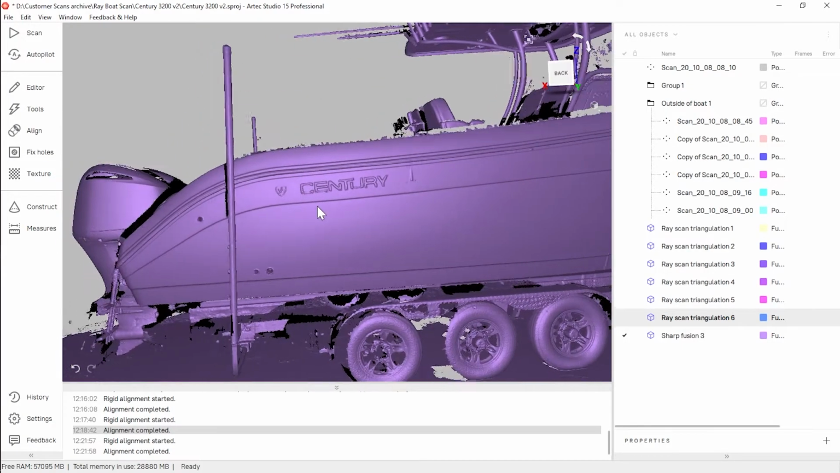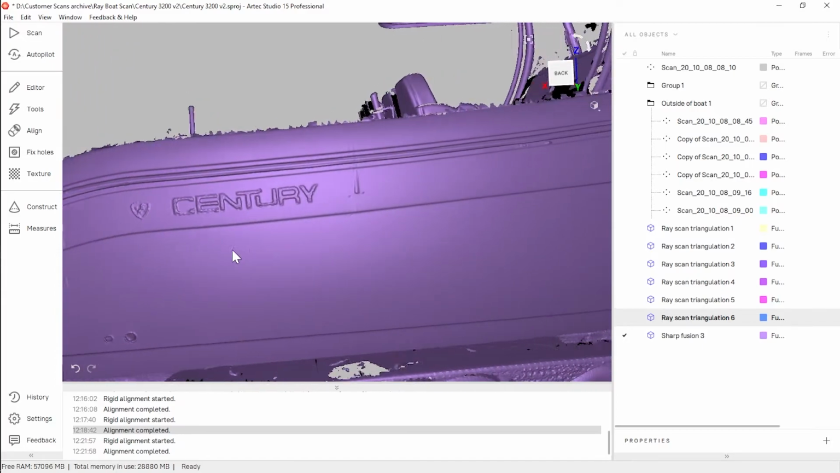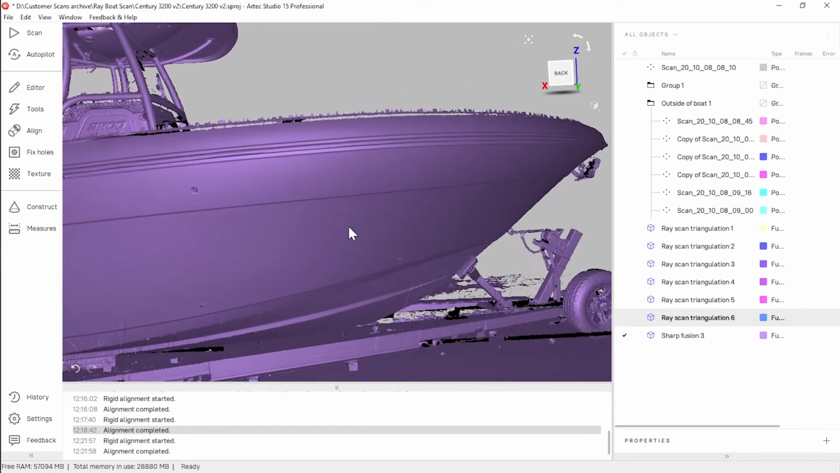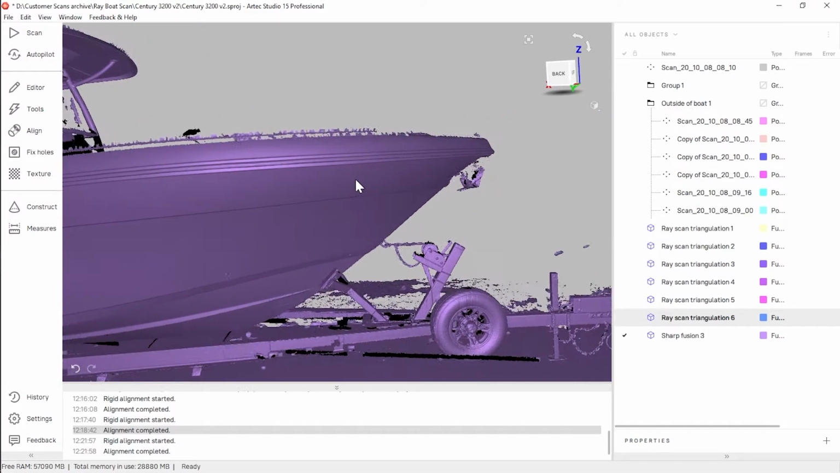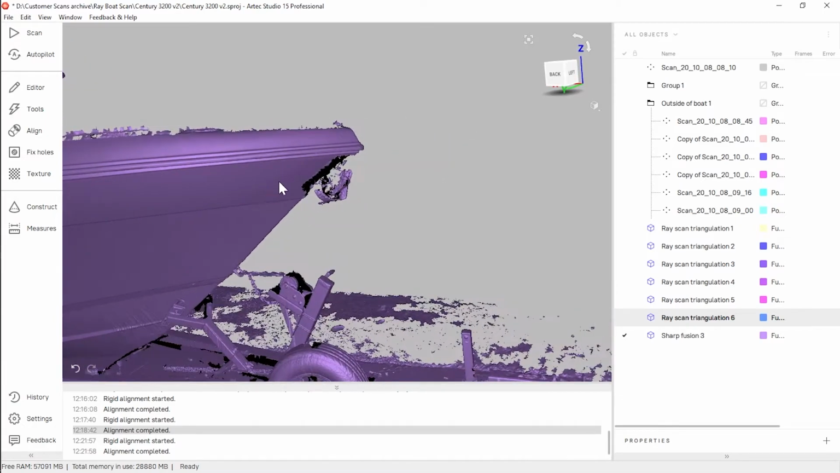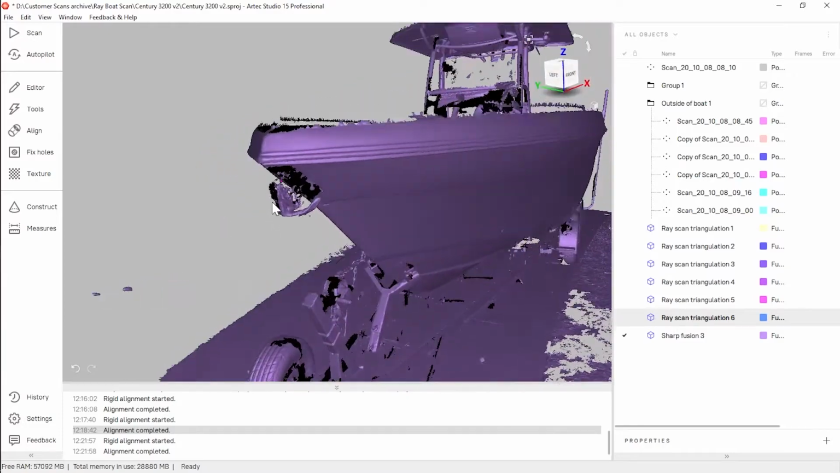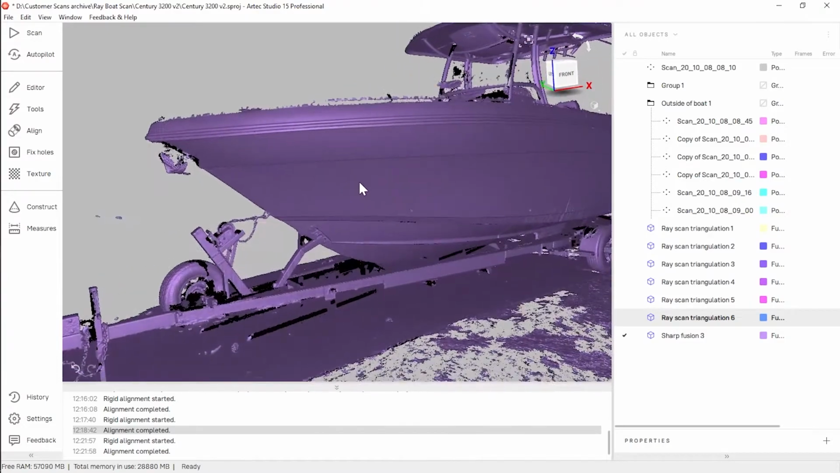I'll zoom in a little so we can see some of the detail here. There was a little bit of prep done on this as well. This rail here was a shiny mirror finish chrome, so we did have to tape up some of that with some painter's tape to get that to pick up. This area here was all polished metal as well. That's why it came in a little messy.